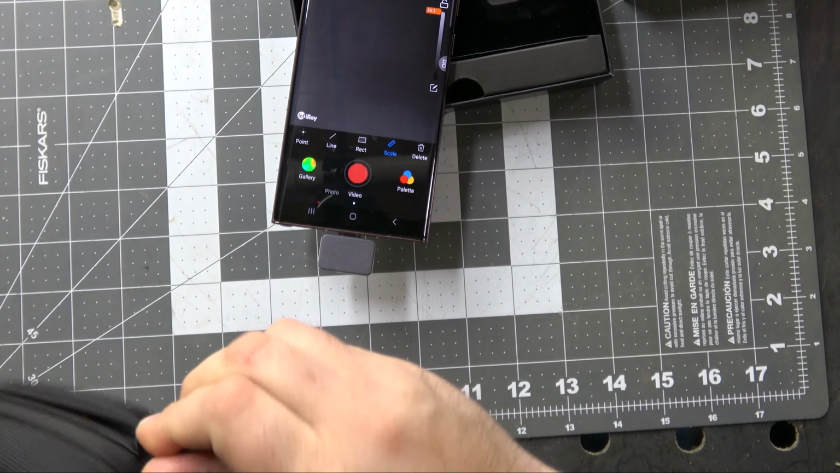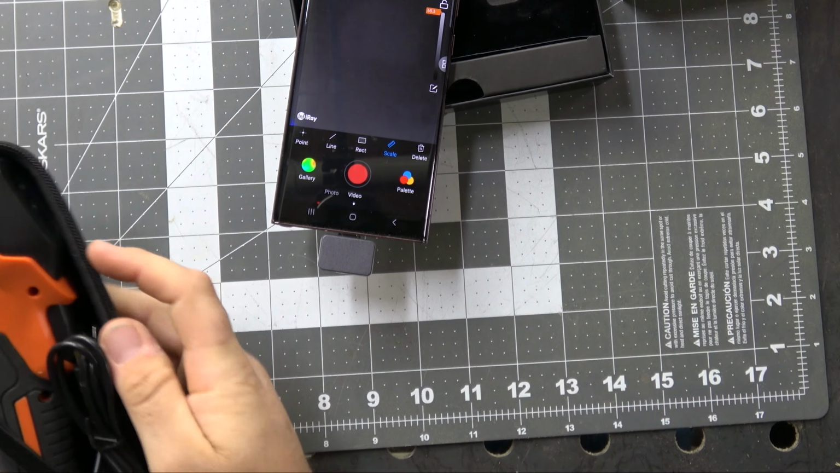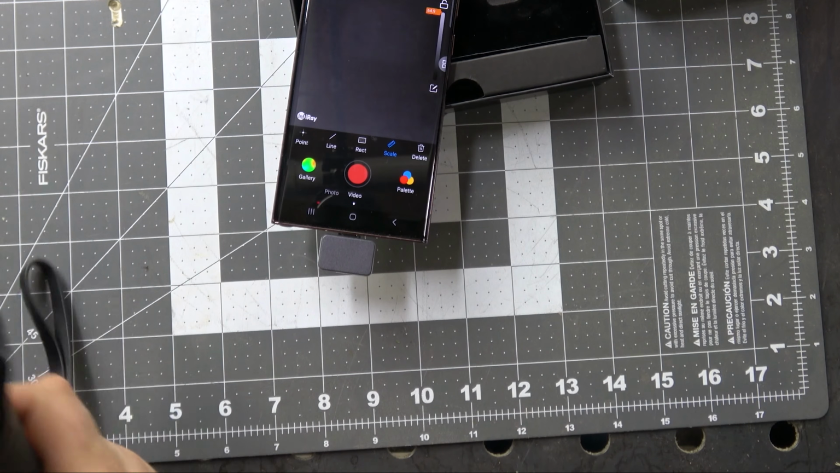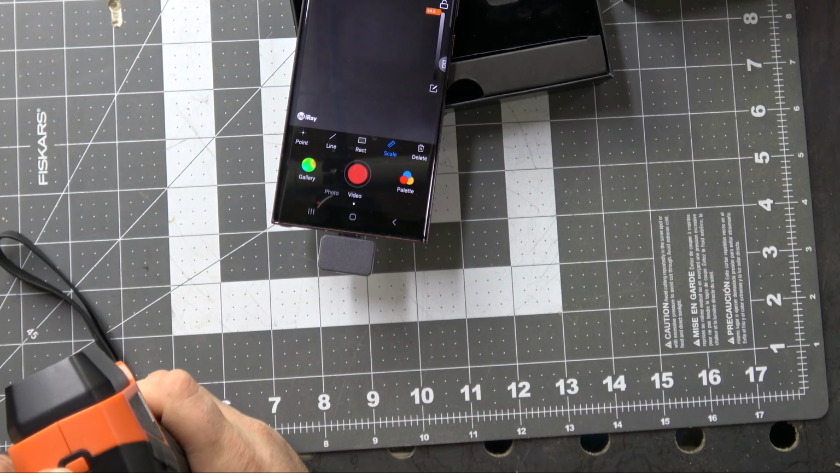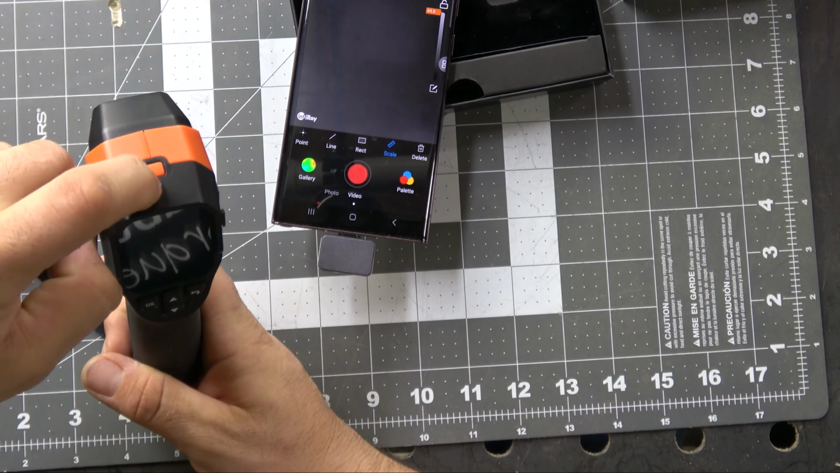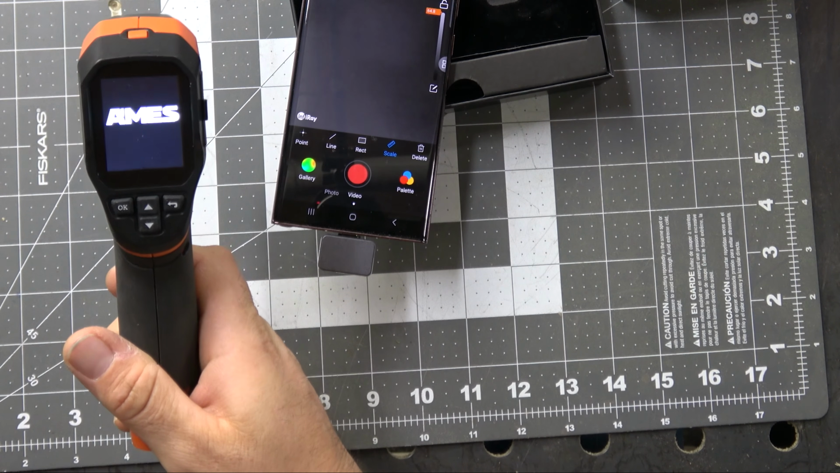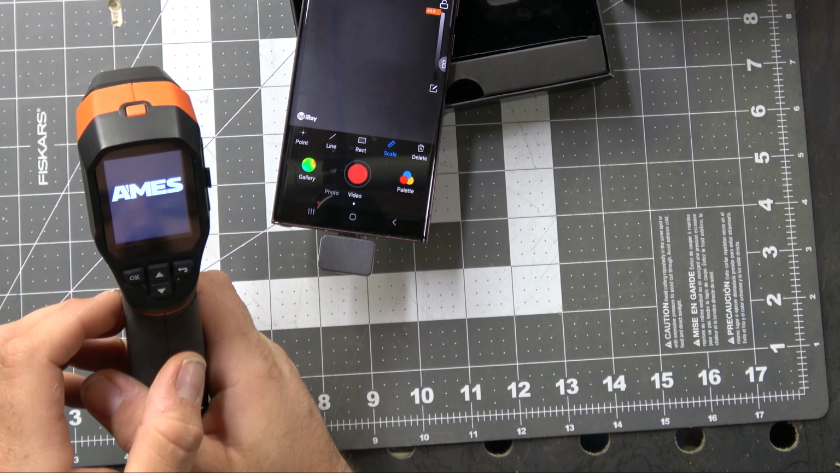I also have this from Harbor Freight. This is their thermal imaging camera. And this is not a bad camera either. We can press and hold to turn this on. And this is an Ames.